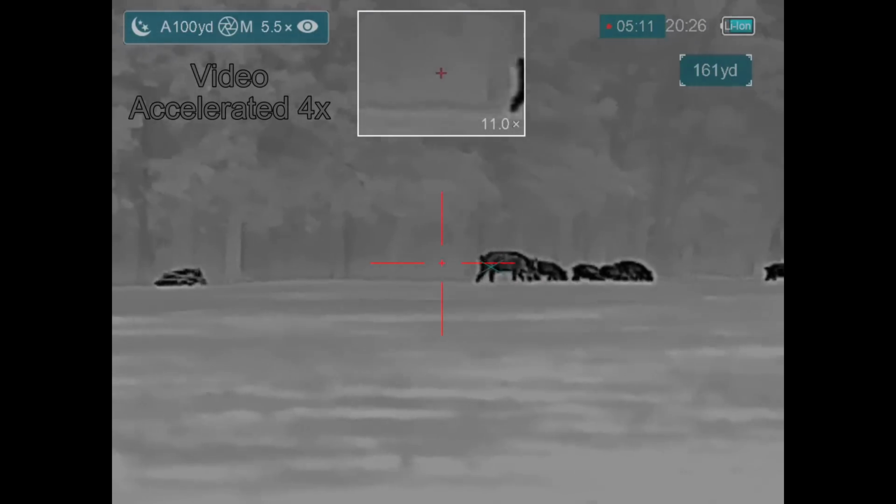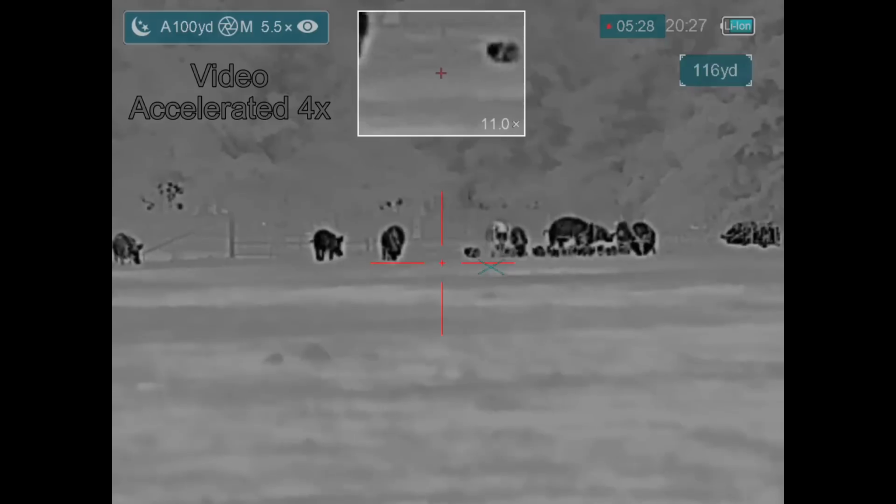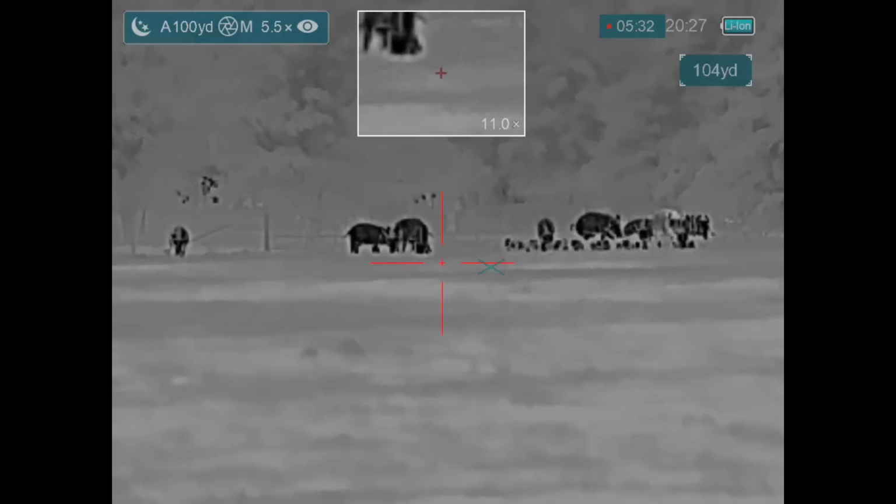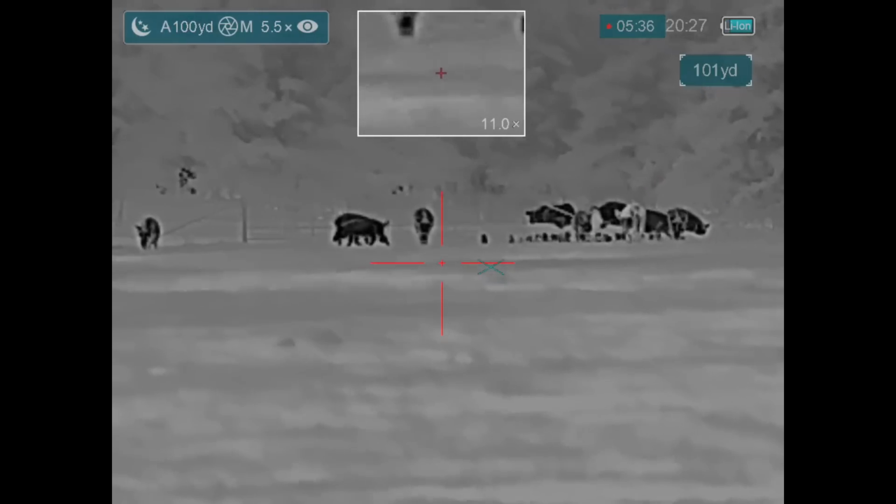At this point, the vast majority of the hogs have moved directly in front of the cattle from my shooting position, and that's not what I want because I have a large shooting angle that is not a safe field of fire. And then this knucklehead comes running out and headed in my direction.